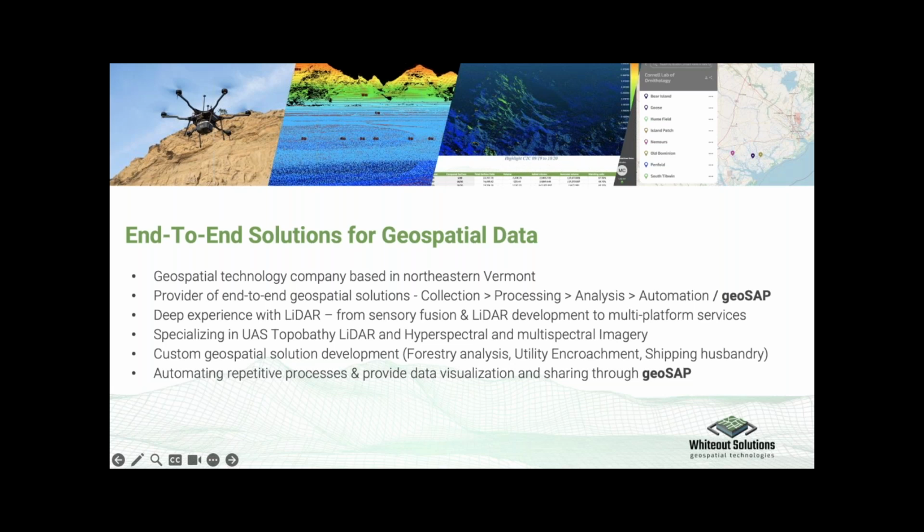The other side of our business is actually the software side, where we are developing the data delivery application and processing suite with GeoSap, and then really taking the custom analysis processes and building automation around those. So that's a little background on us.